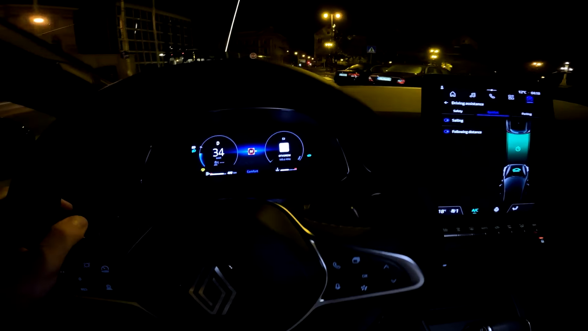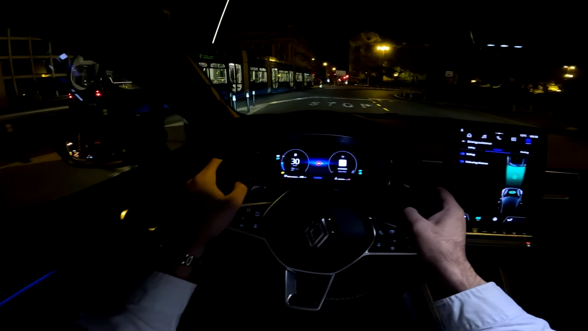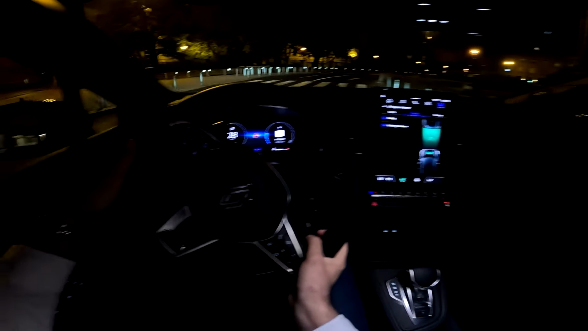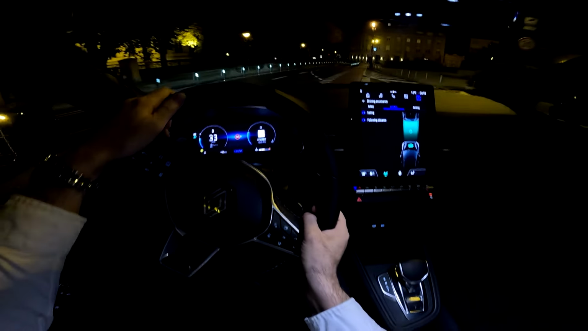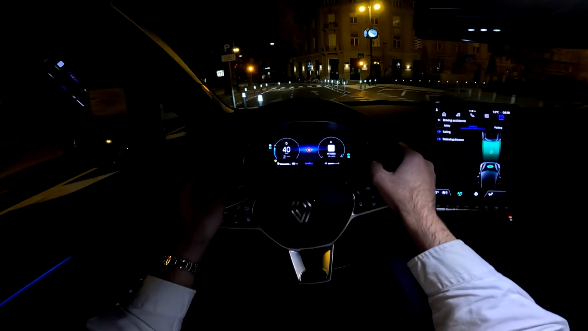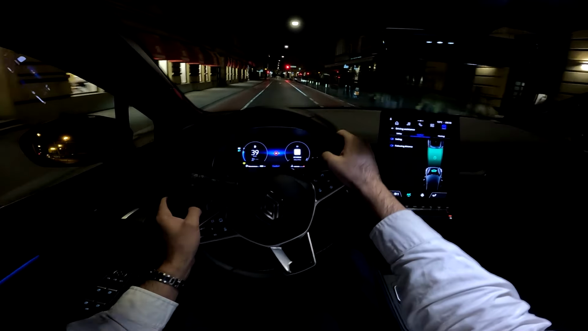And again, look at this. Car is indeed sailing. And let me show you again. So I will release the throttle, and you will see the icon, and the car is going. Very nice and smooth.